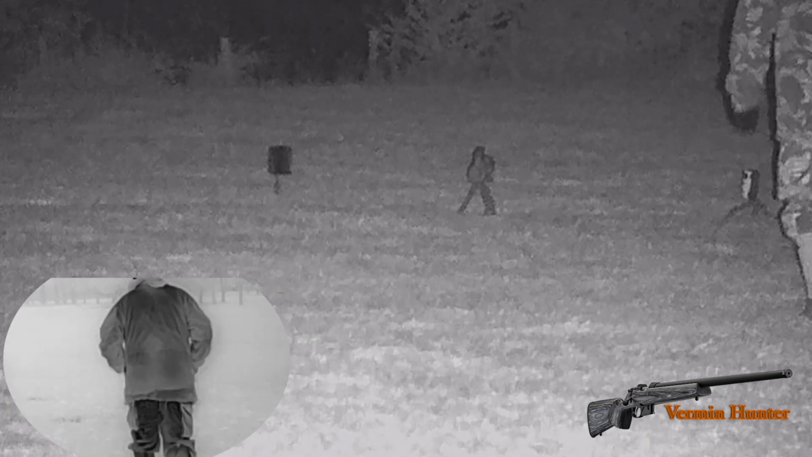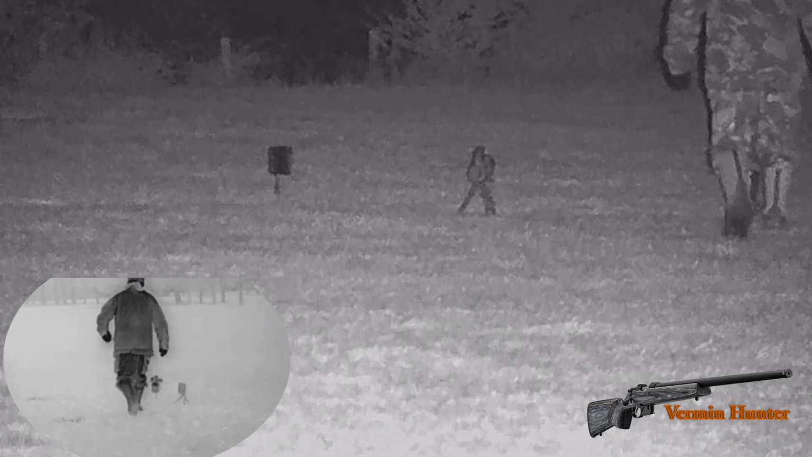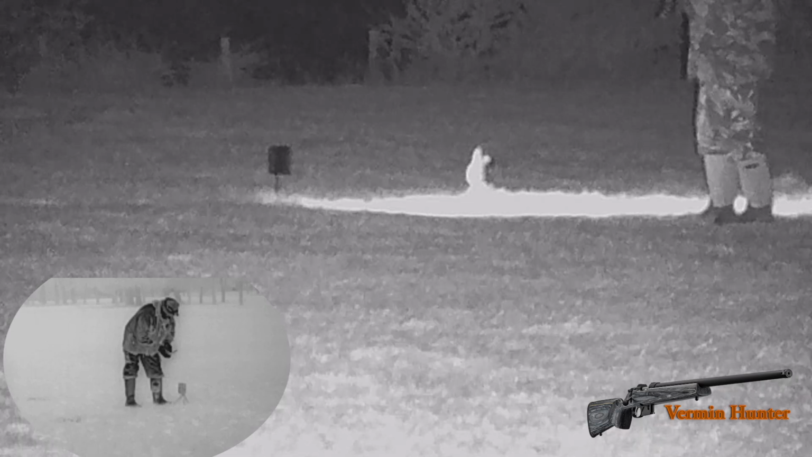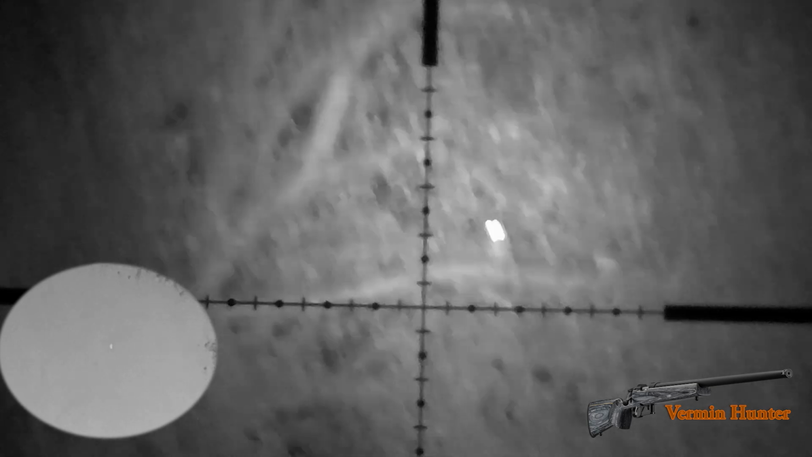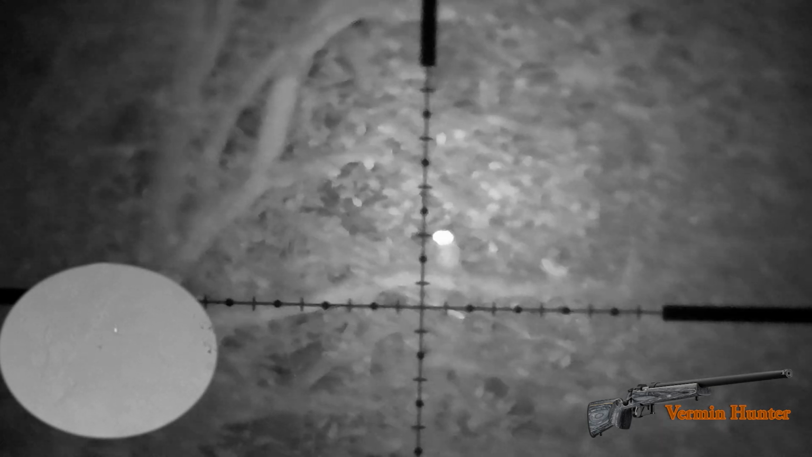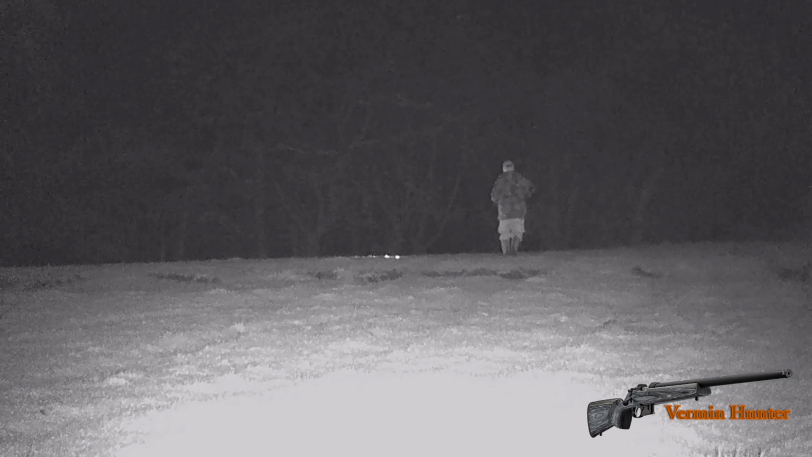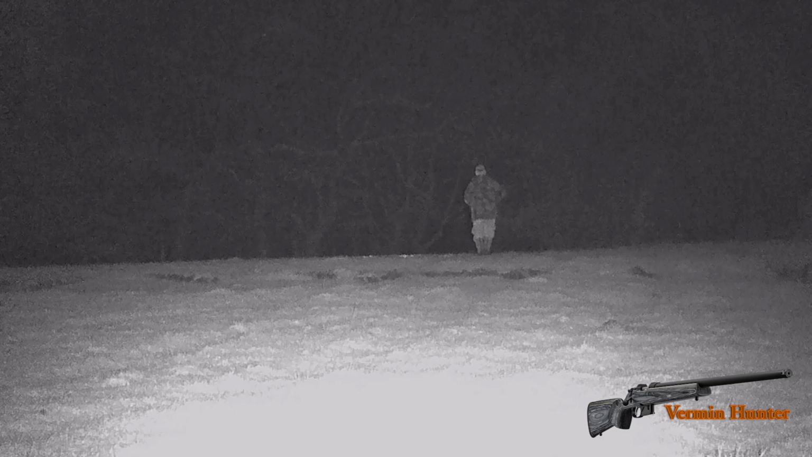On the second stand I had no luck at all. As I packed up, I made my way back down to the car park.